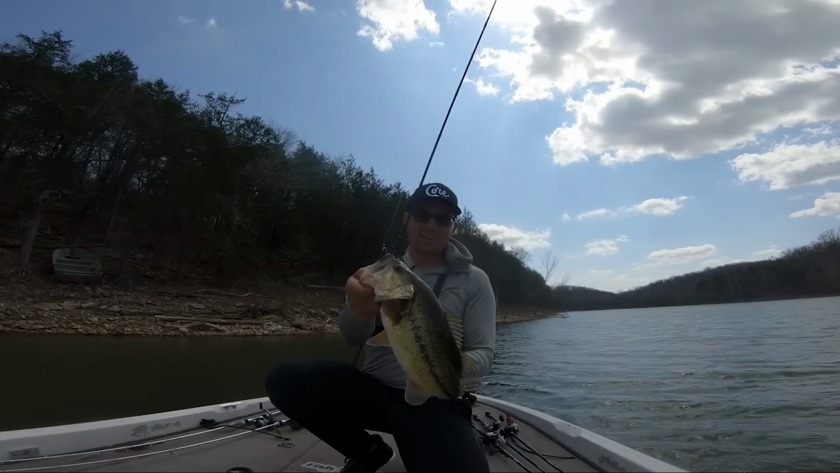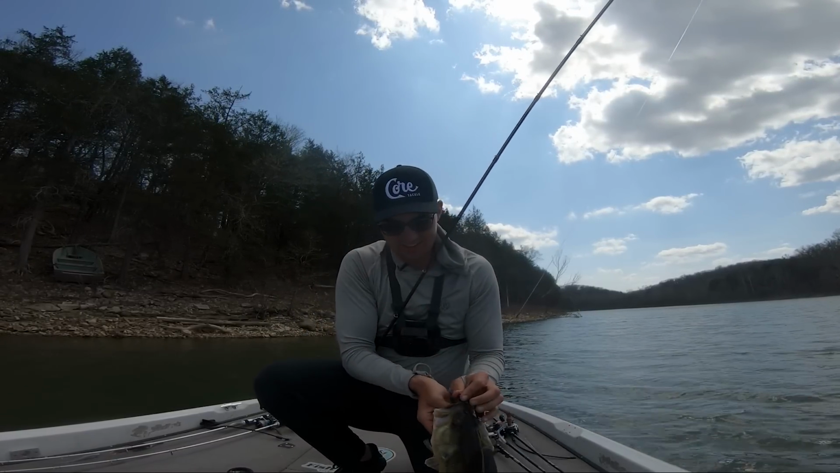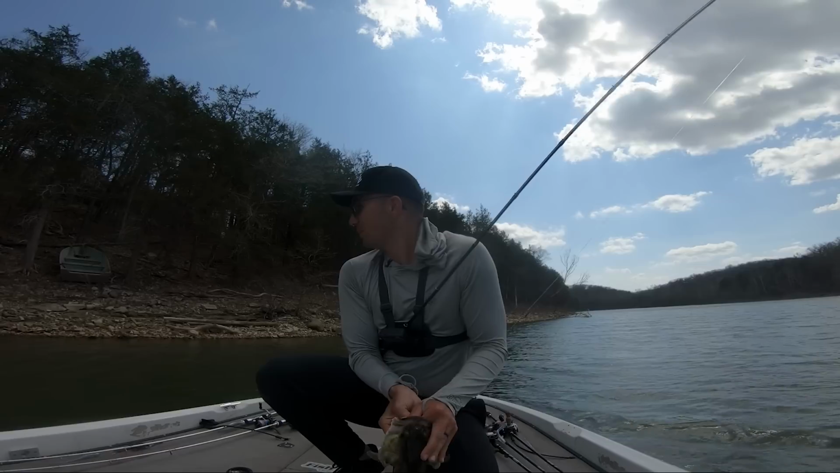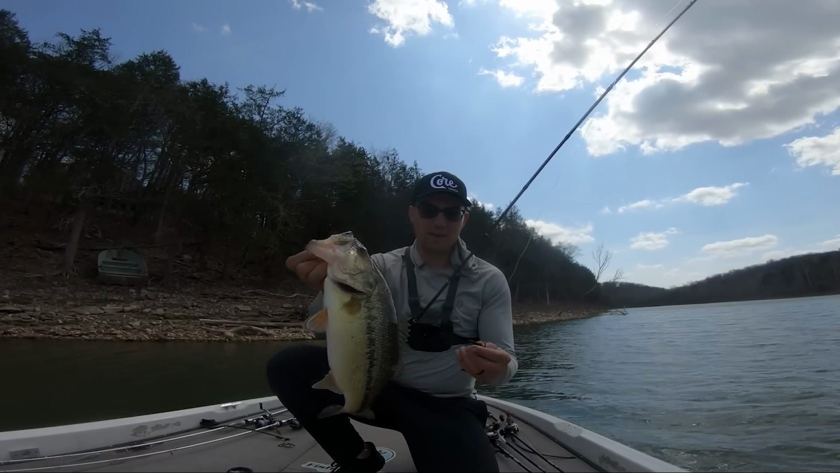What is up? Welcome back to Fish in the Moments. That fish chomped that jig. 11/16 ounce Jewel Tactical flipping jig on a rocky wall here. Really solid fish. Solid 2.5 pounder on that jig.